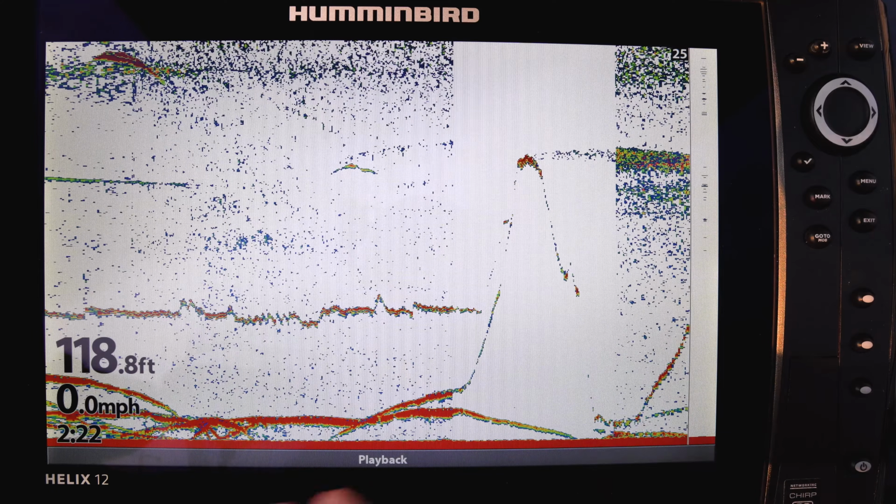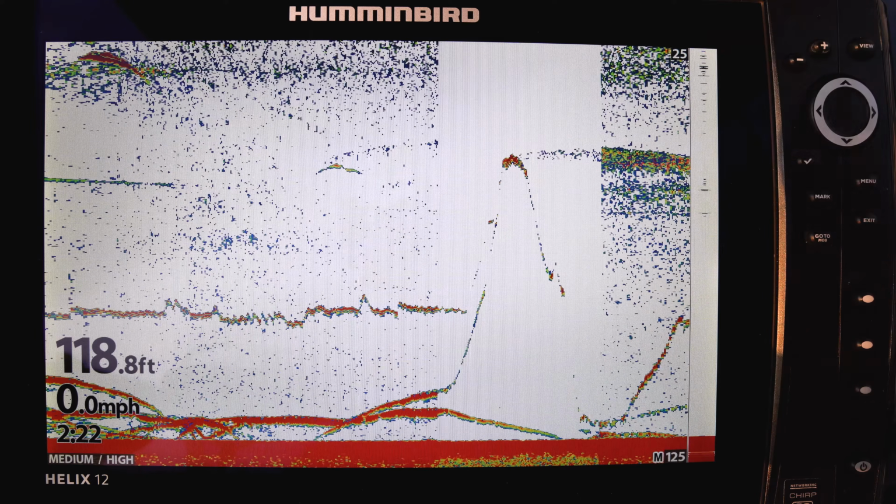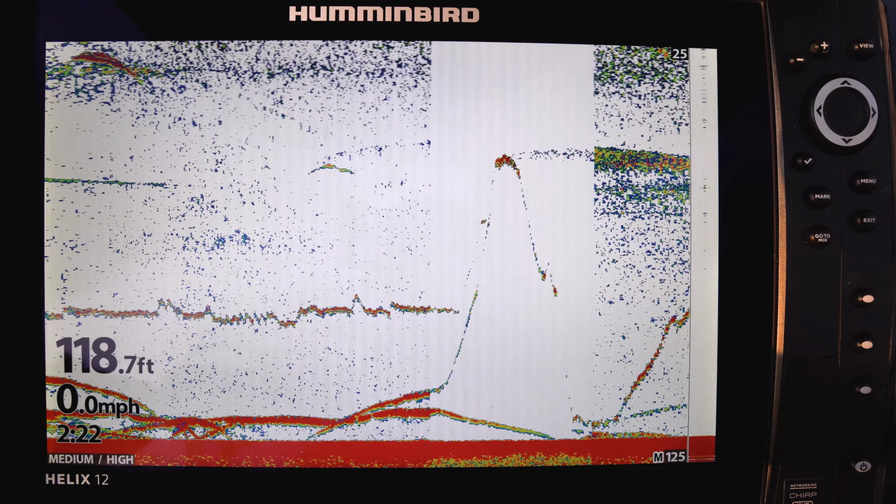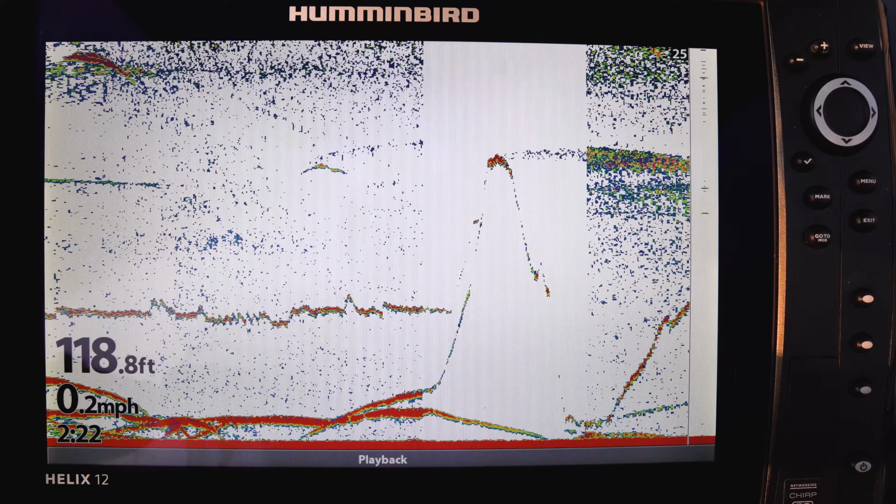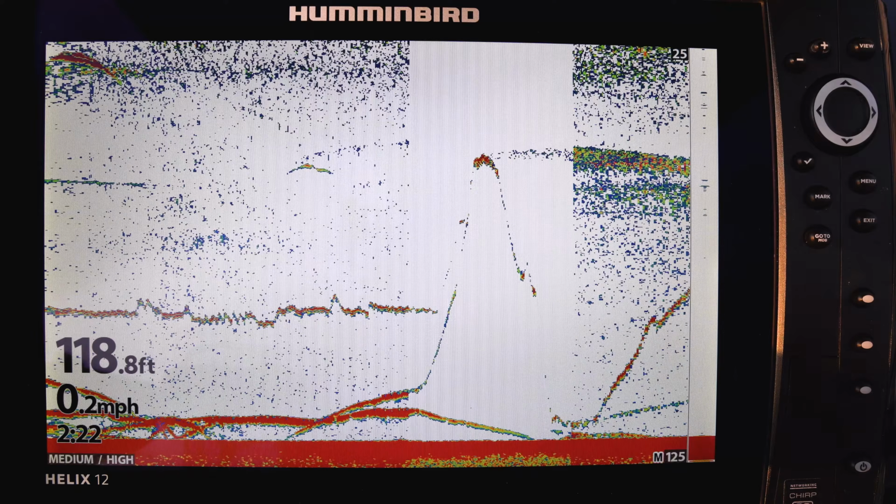Therefore, to zoom in on the depth that we are interested in, I suggest setting your upper range on your fish finder to 30 or 40 feet. If you have a Humminbird, you will first need to ensure that the user mode under the setup menu is set to custom instead of angler.